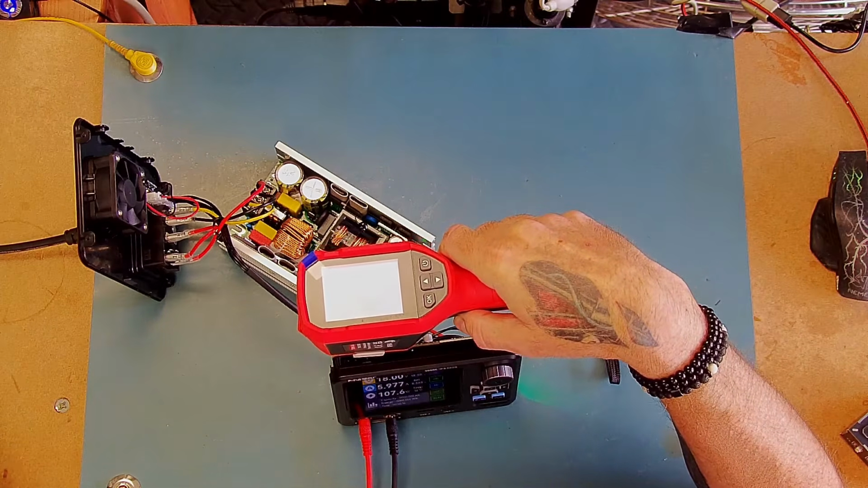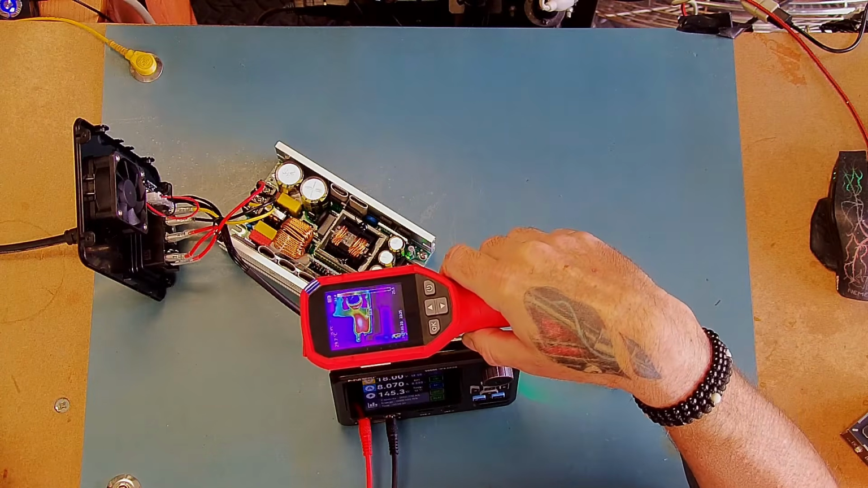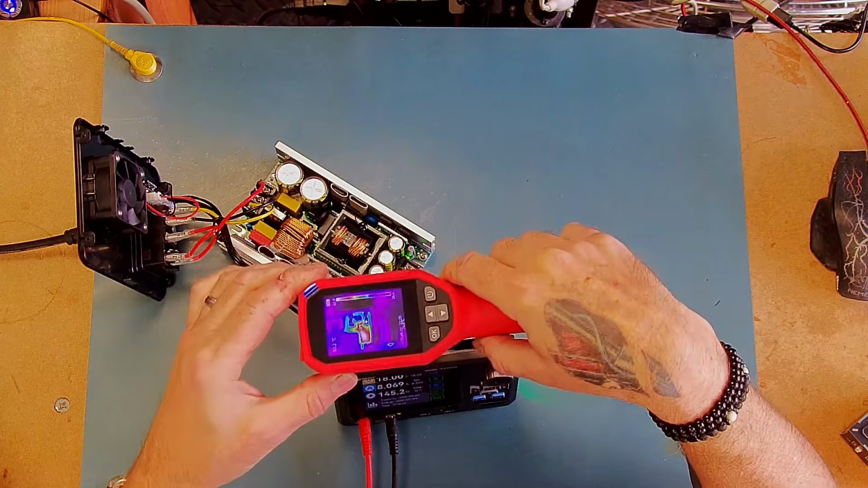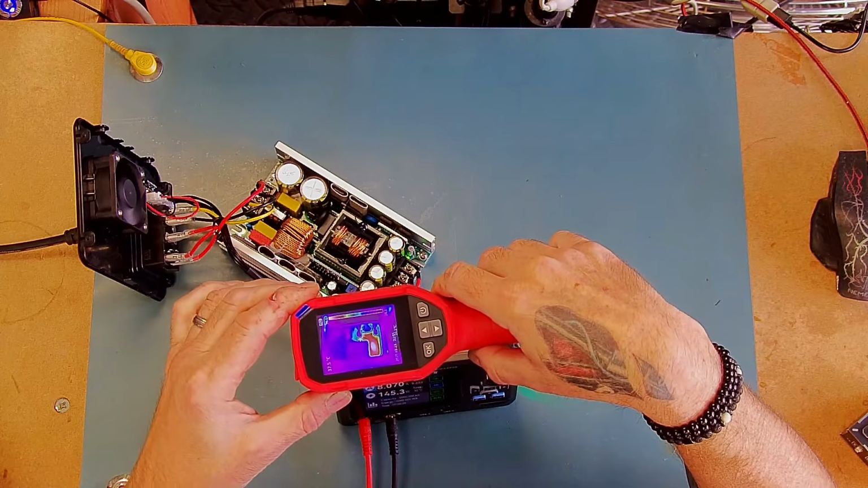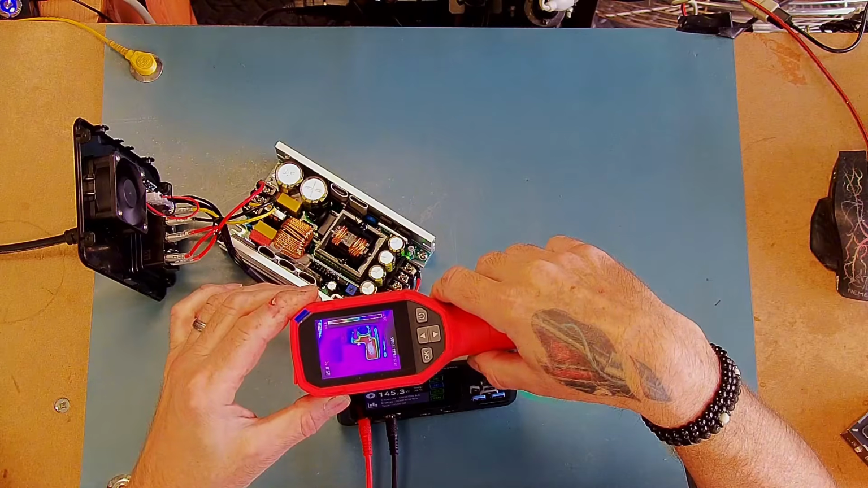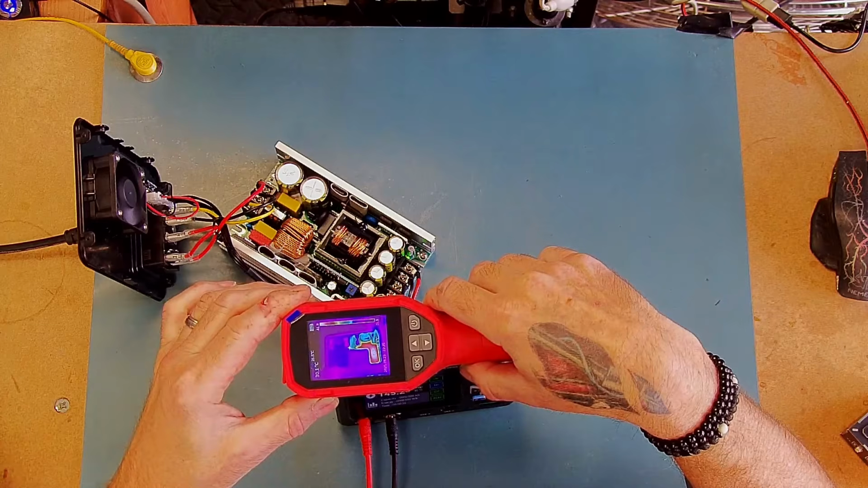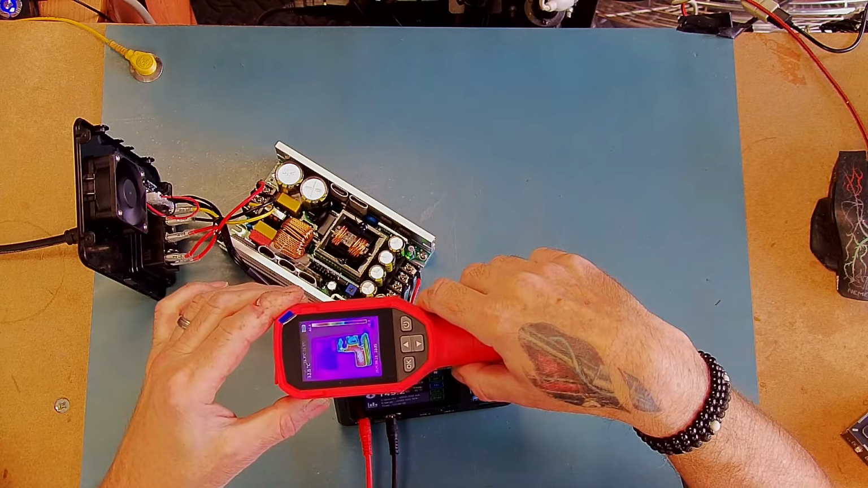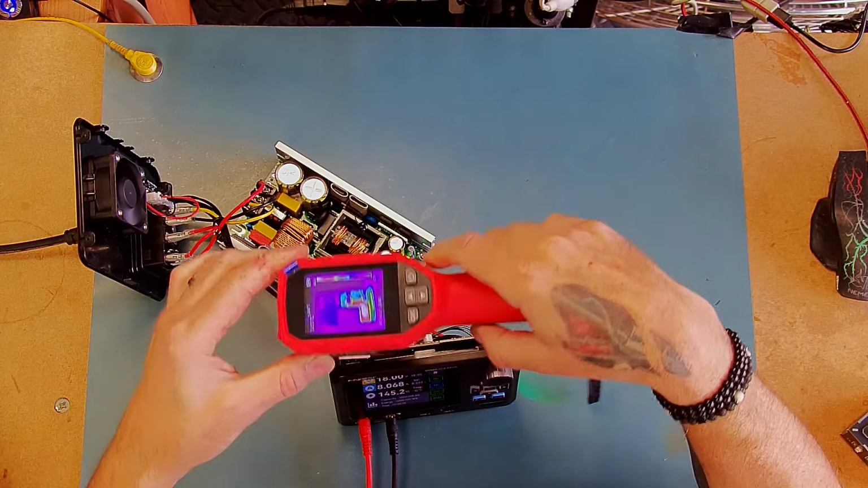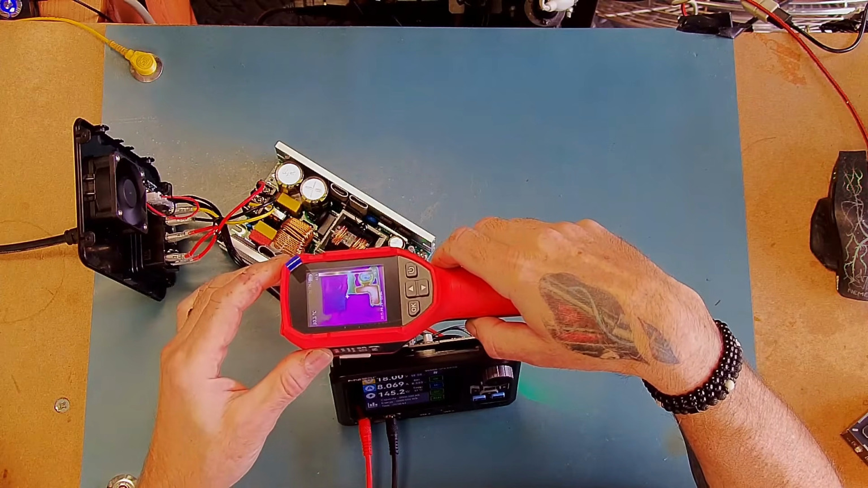So we've got 18 volts at 8 amps. Fan's just kicked in, 33 degrees. And we can actually see that one of those appears to be heating up a lot more than the other one.